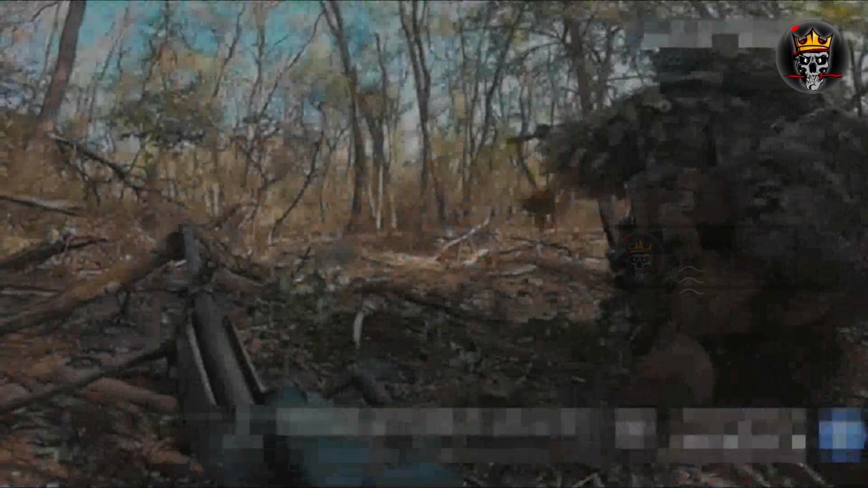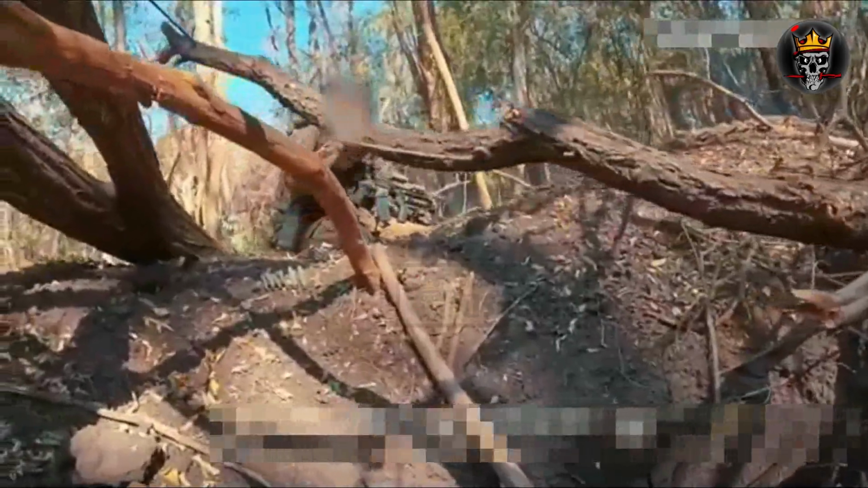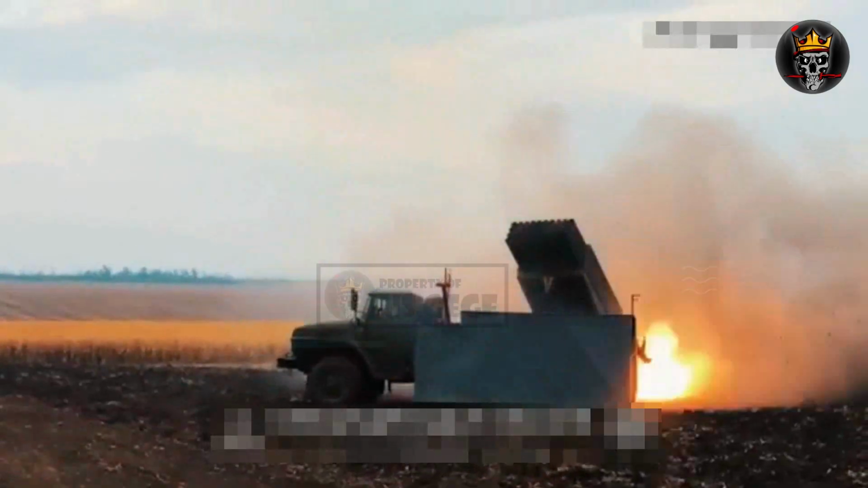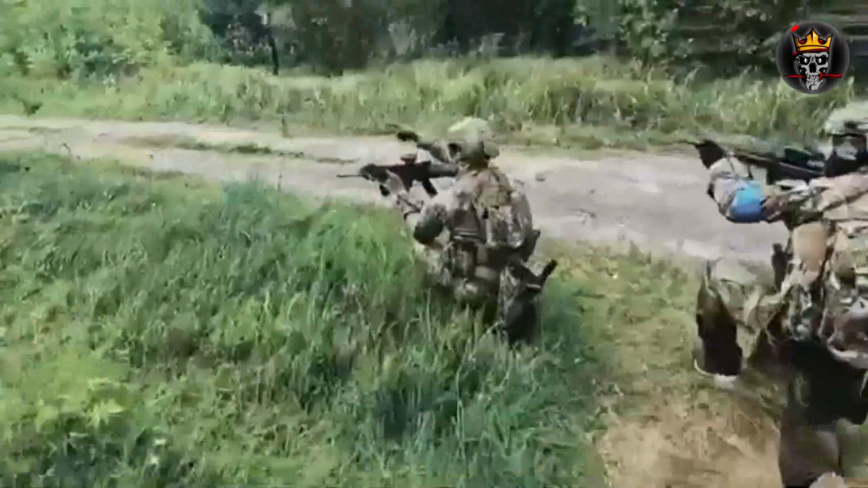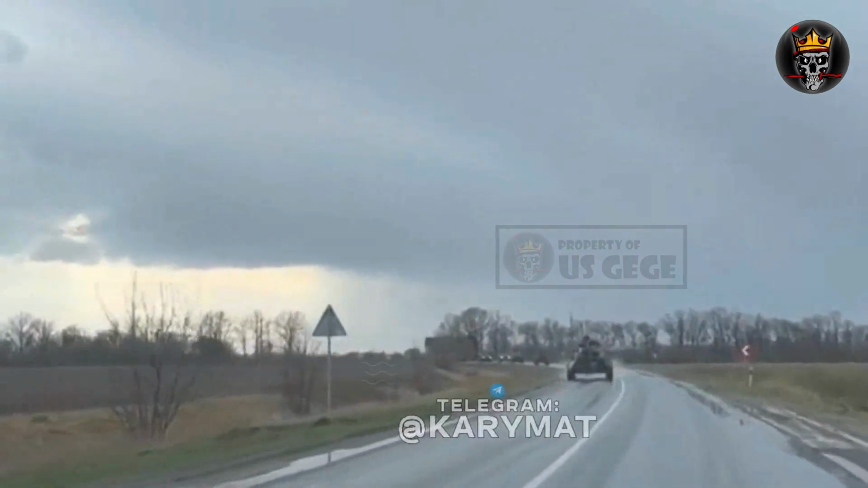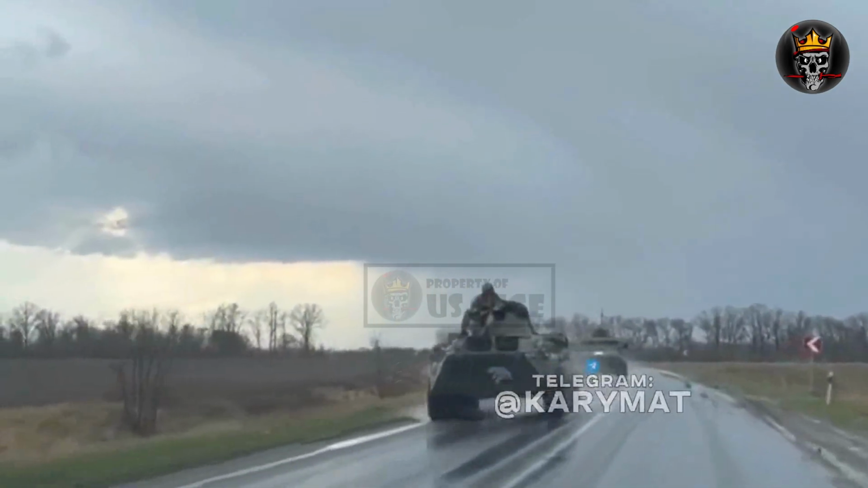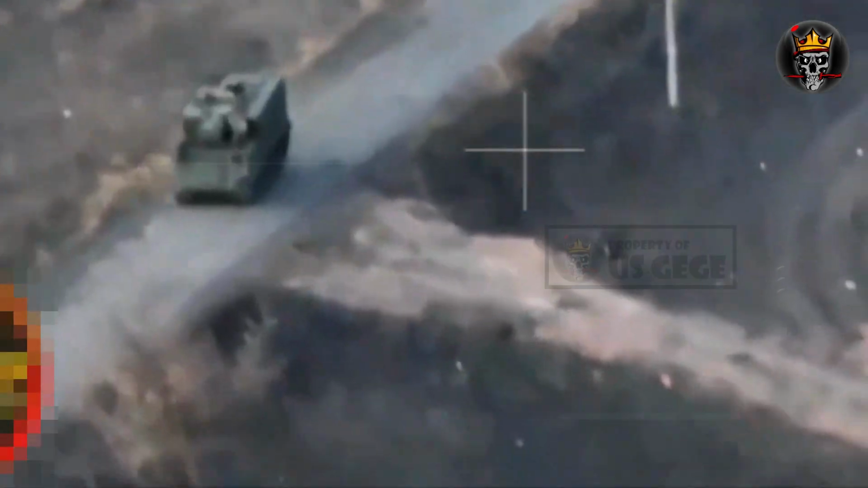To avoid repeating past failures, Russian forces abandoned large, armored columns and relied on motorcycles and ATVs for maneuverability. Their strategy revolved around speed, unpredictability, and overwhelming Ukrainian defenses before they could react. By launching rapid successive assaults, Russian troops hoped to bypass Ukraine's artillery kill zones and force a breakthrough. The motorcycle's ability to navigate rough terrain and evade FPV drone strikes also played into their tactical planning.